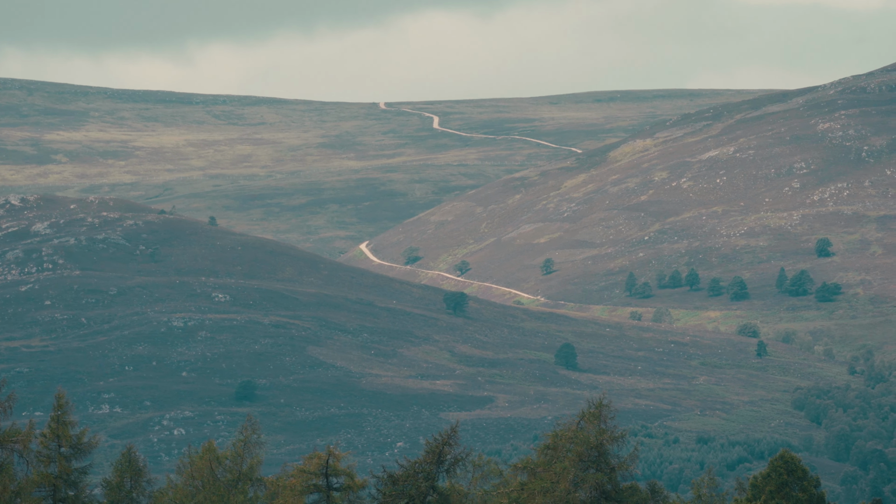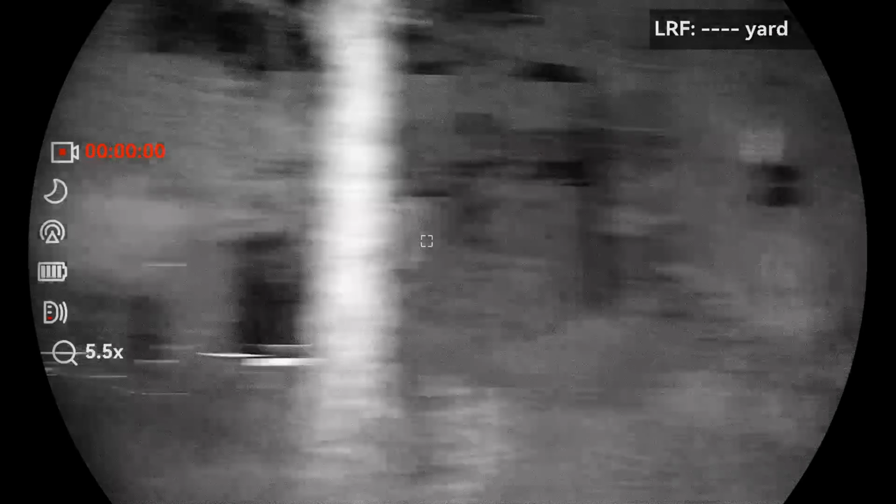Scotland is beautiful, but nature is designed to hide in that beauty. So how can we find that? Wait, do you hear something? It's kind of scary actually.